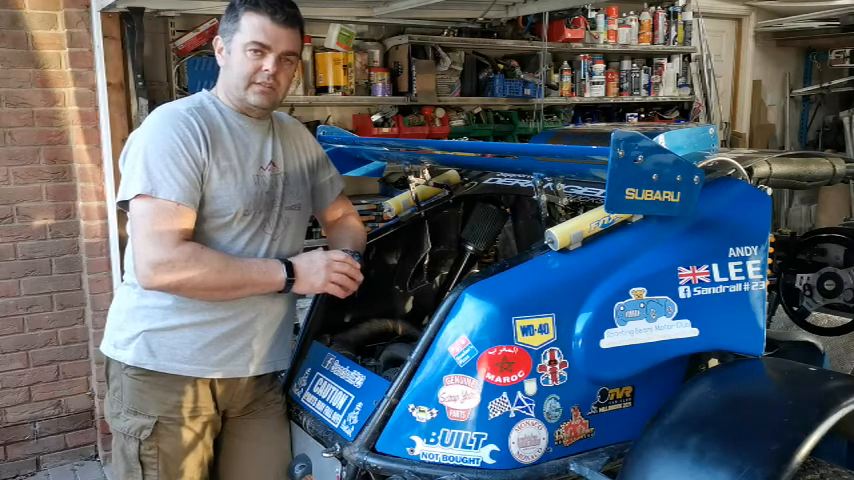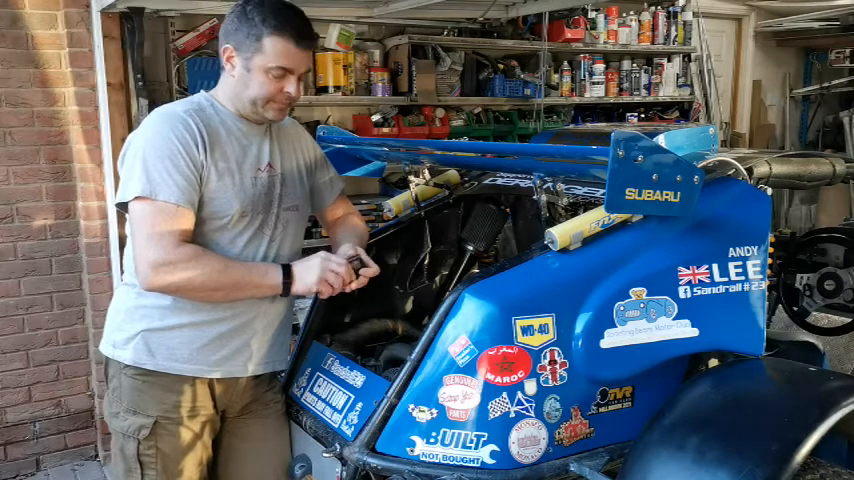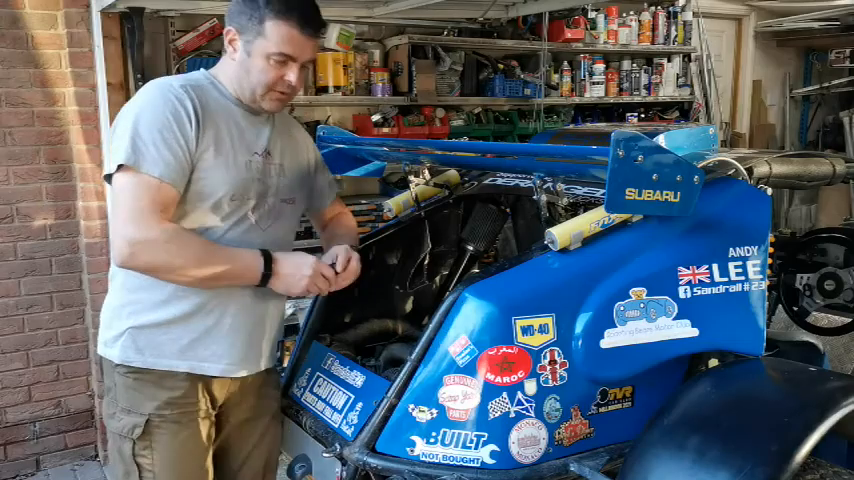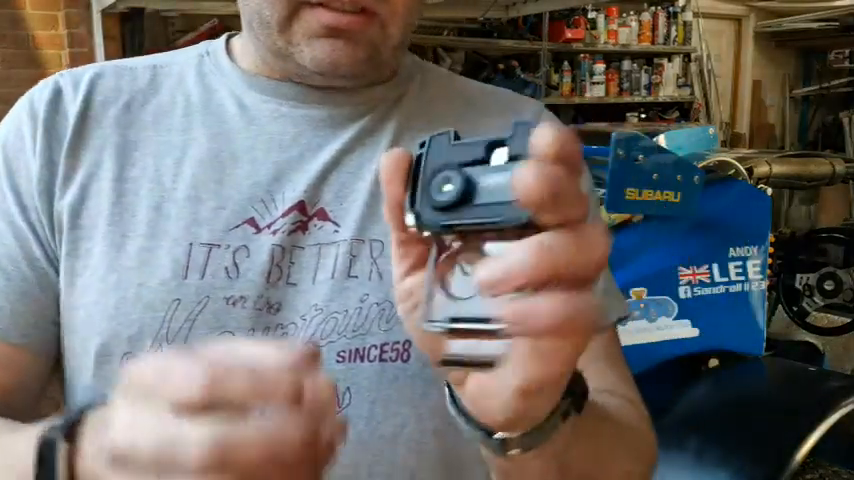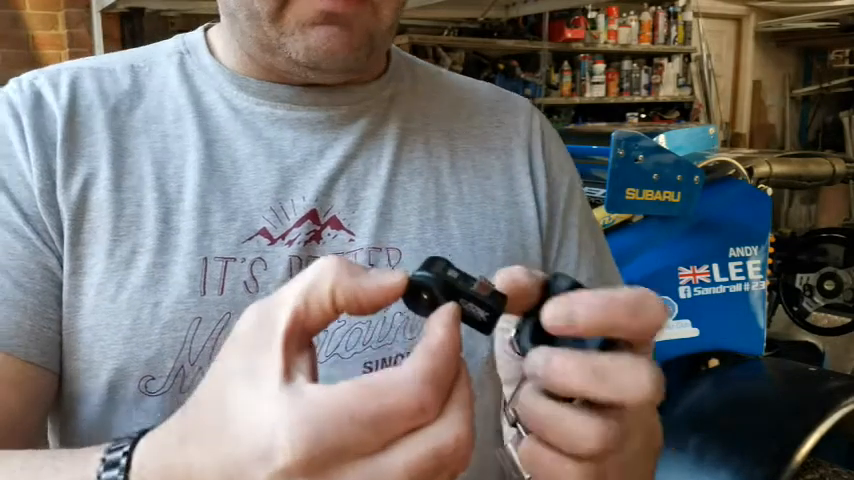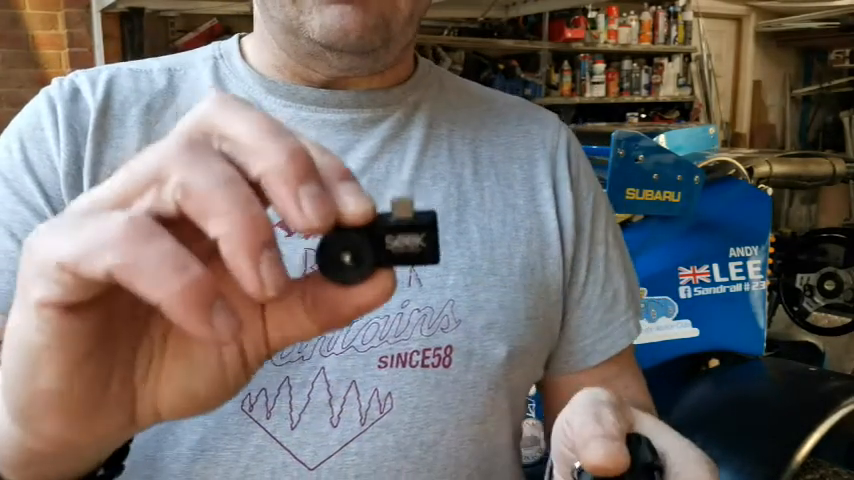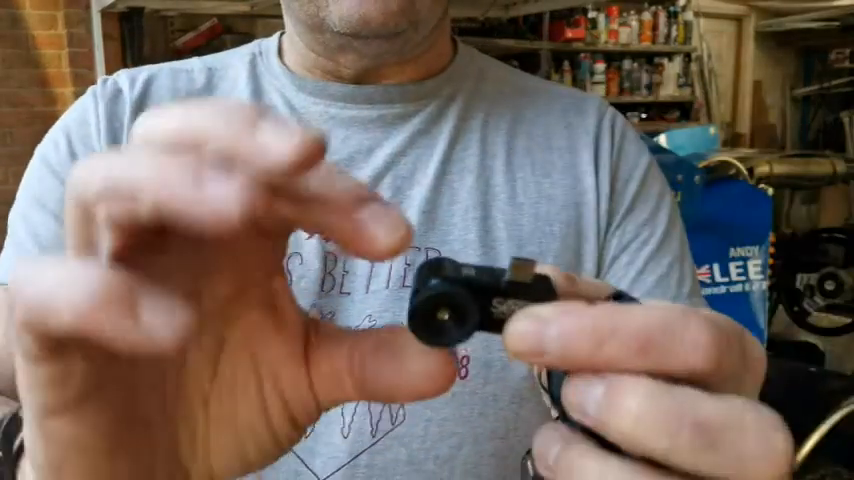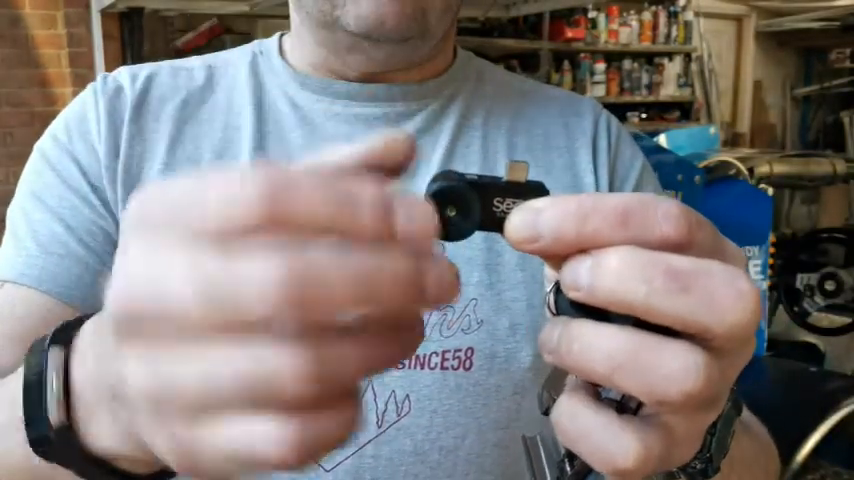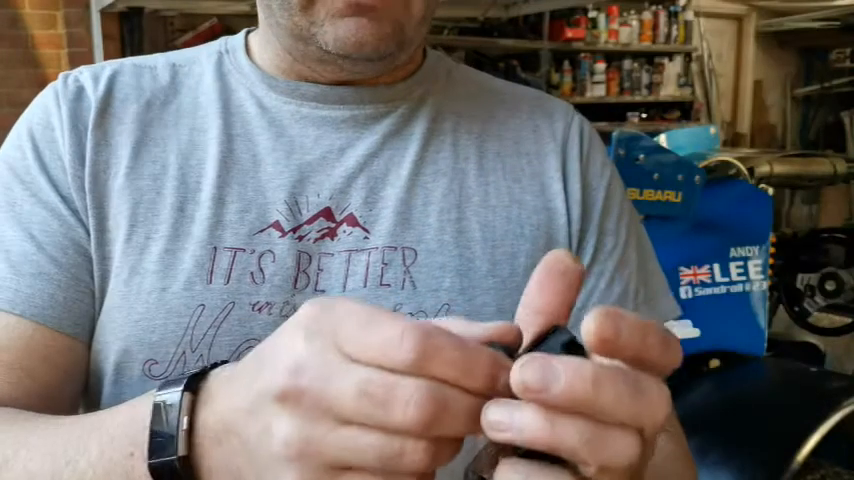So what I've done is for Christmas I asked for a thermal camera. So got a thermal camera. It is a Seek Thermal Compact. You can see it's a little tiny thing. It fits into any mobile phone. In this particular case it's a USB-C. It comes in a small metal housing and has an adjustable lens, and comes in this little waterproof housing to protect it.